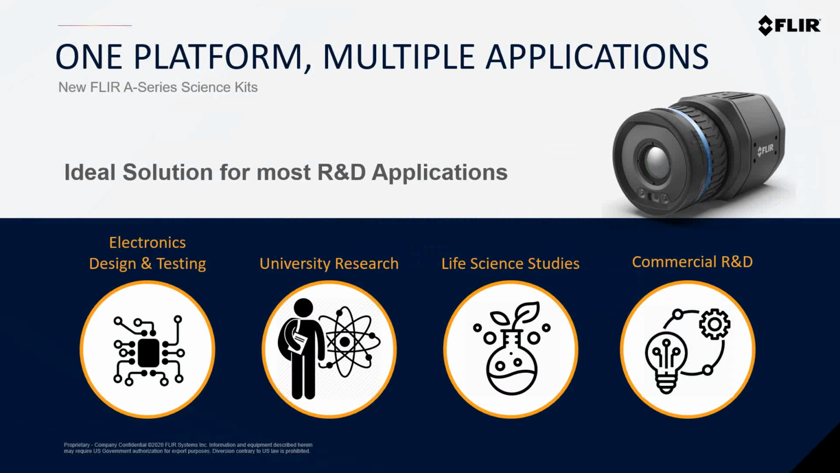And with the advanced features and available IP ratings, these systems provide a critical tool in both indoor and outdoor life science studies. And when it comes to commercial R&D applications, the scalable nature of these new A-series cameras really allows them to be used during those initial research and development phases back in the lab. But those same cameras can actually be integrated into machine vision applications or condition monitoring applications out on the manufacturing floor at a later date. So they're very flexible systems.